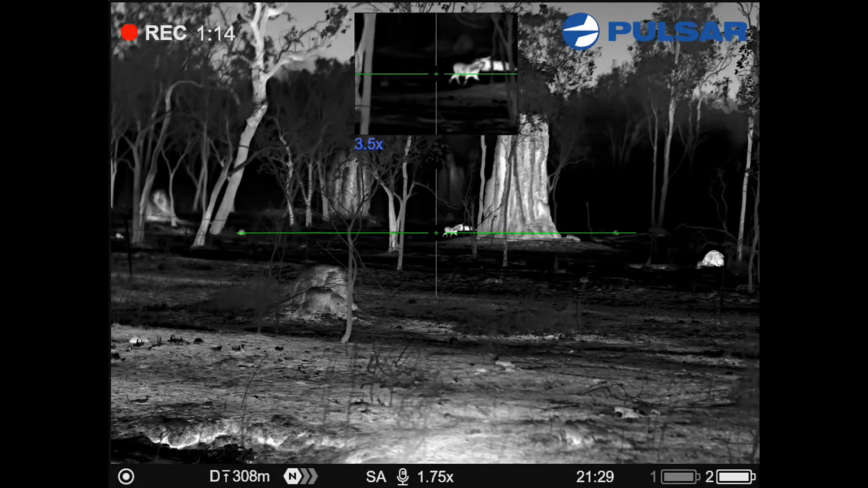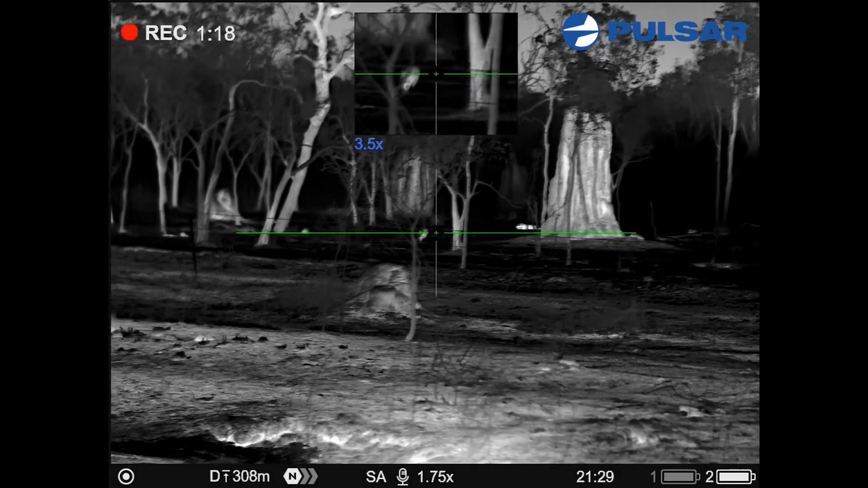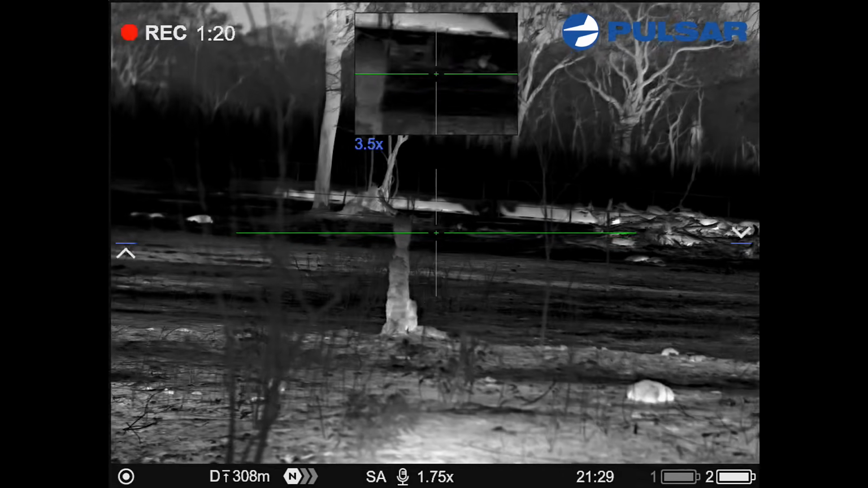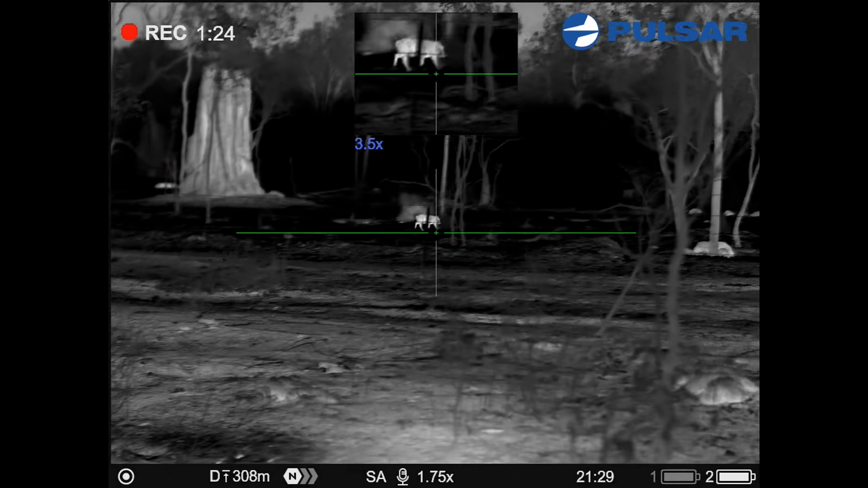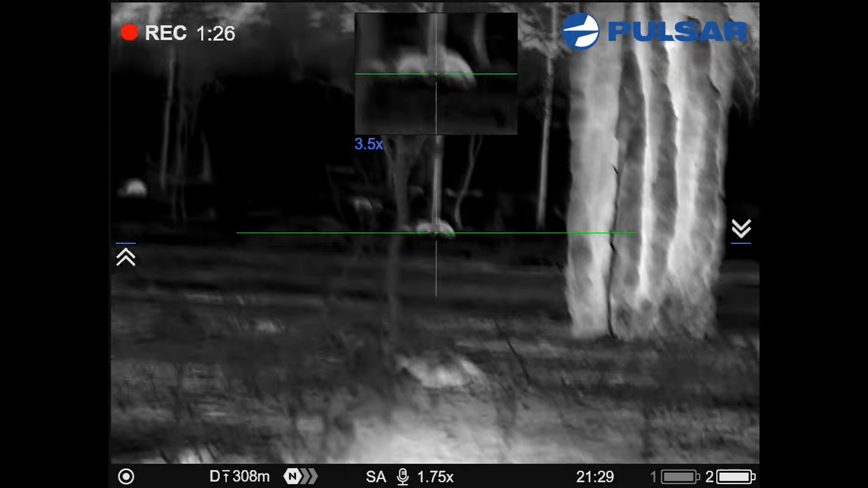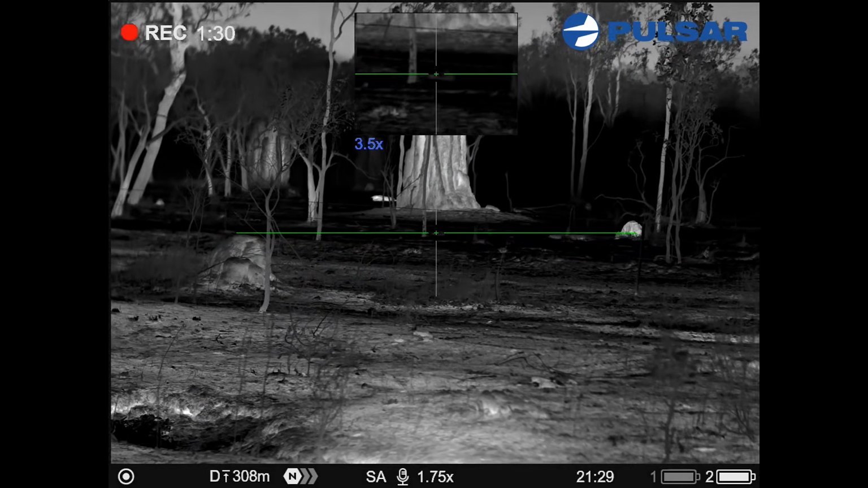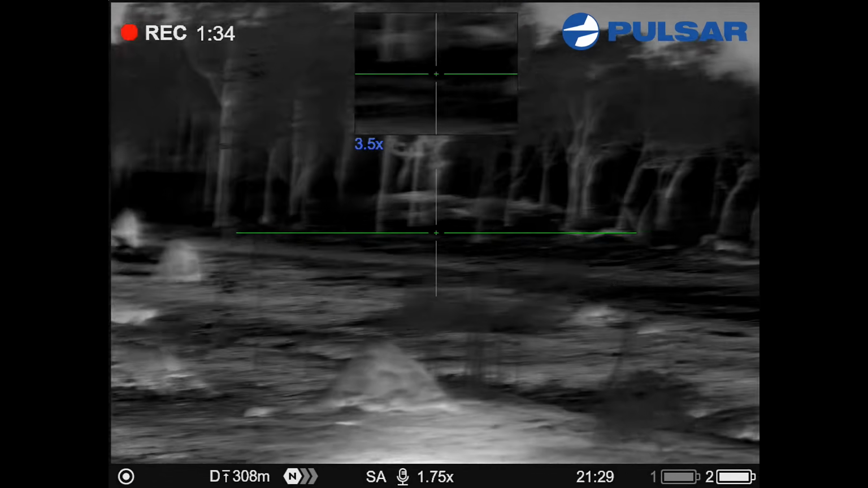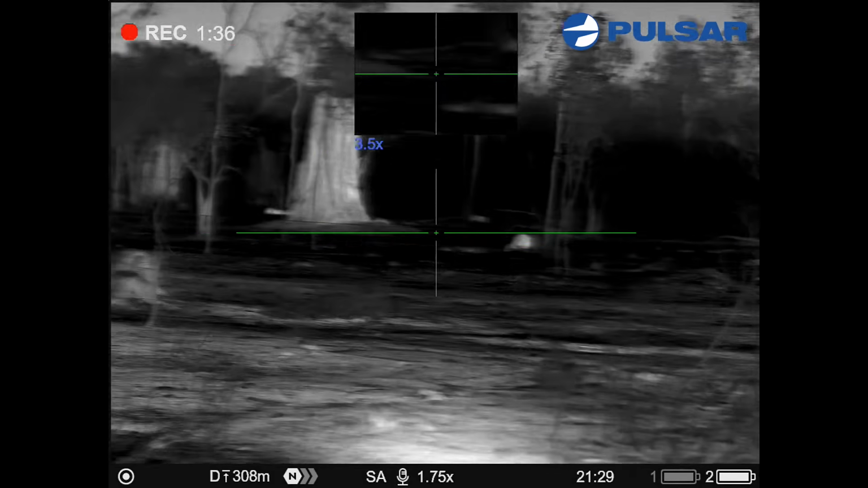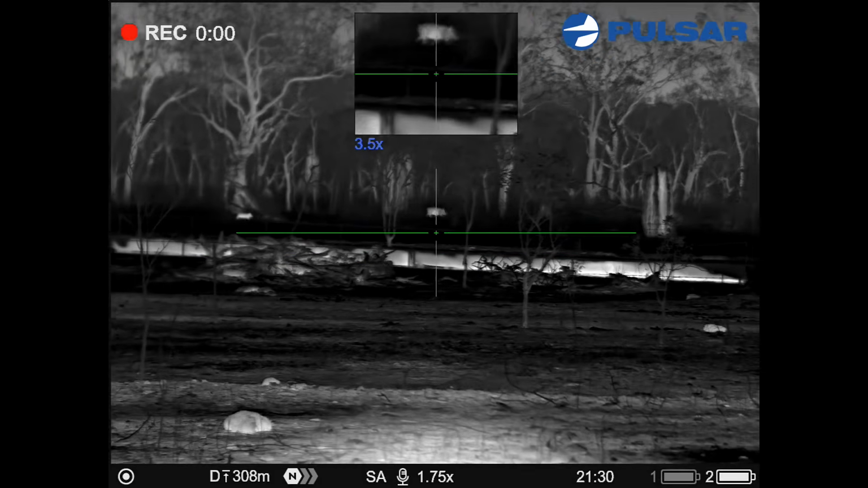Is that a calf or a pig running towards us? Calf. Yep, pigs in front, running towards us. Little pig. Oh, there's a pig, is it? Behind him, out the back, there's a mob. Yeah, I'm on them. Yep, coming across now. No, I've lost him in the grass. Yeah, I lost them in the grass when they went right on me.